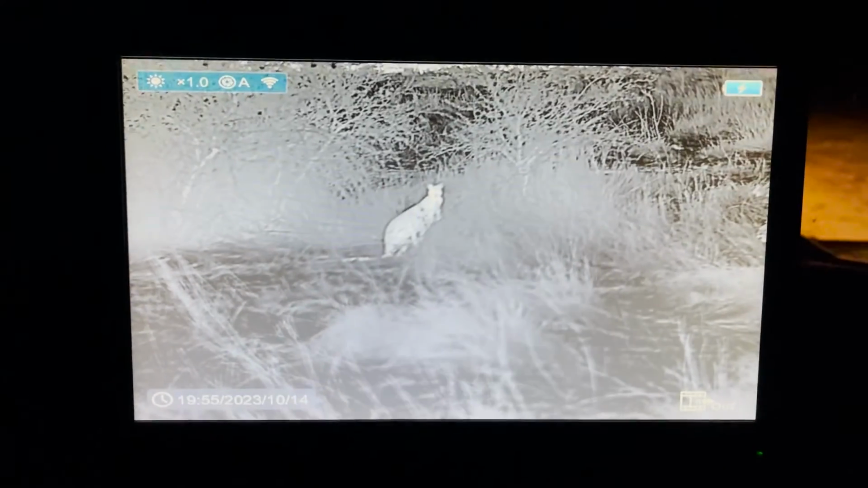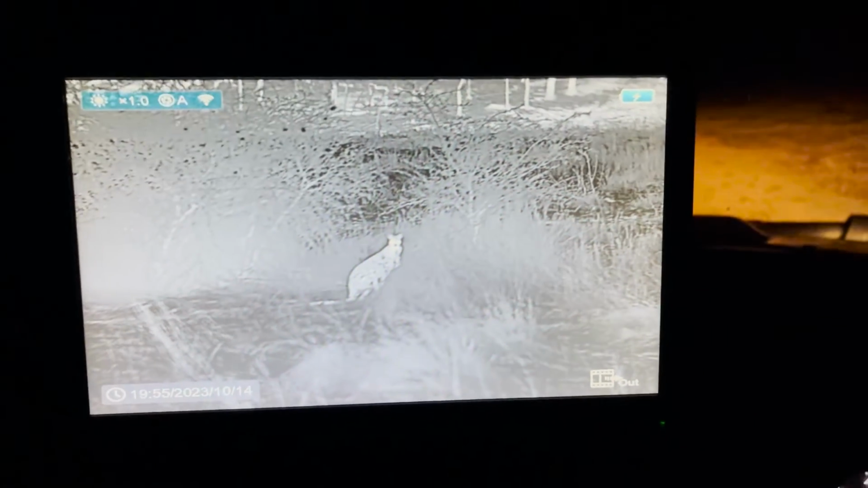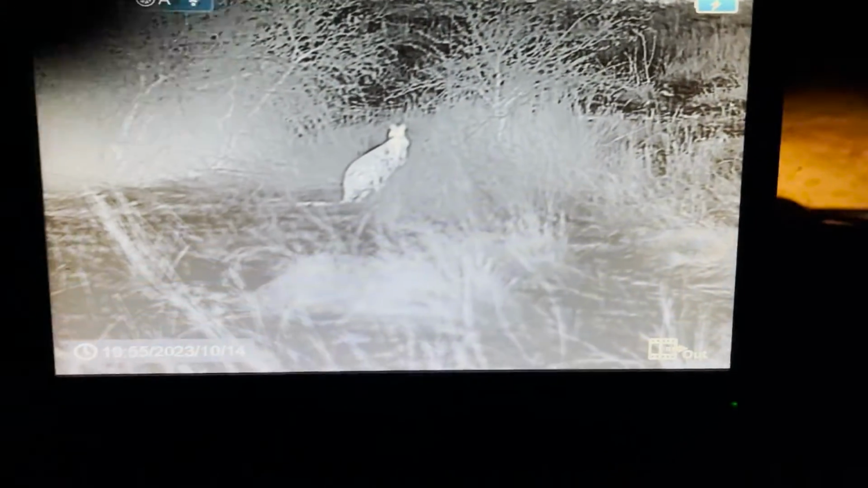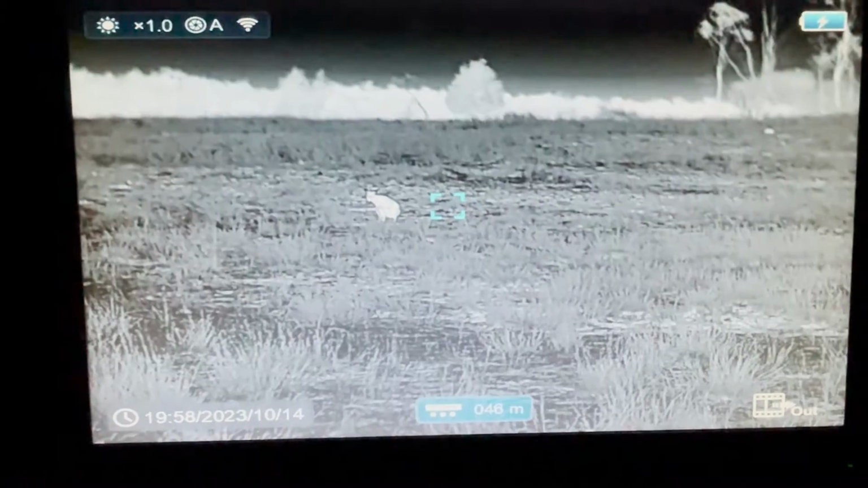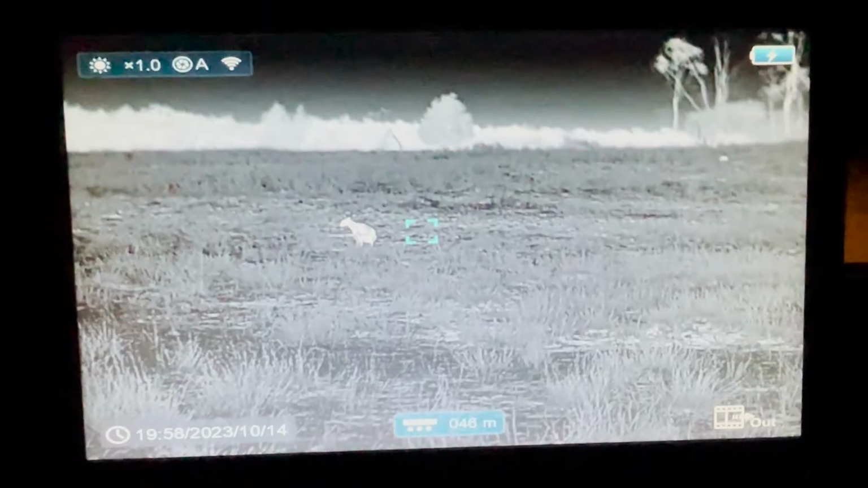Right, he's pretty close. I've got the thermal focused at a further distance, that's why he's not as clear. He's not real far away at all, but what I might do is I'm going to turn the rangefinder on, but you've got to turn it on the roof first. And once you turn it on up here, it'll stay on until you turn it off. Keep in mind that what I'm seeing on this screen is quite a bit better than what the video camera actually sees. But it's still very good.